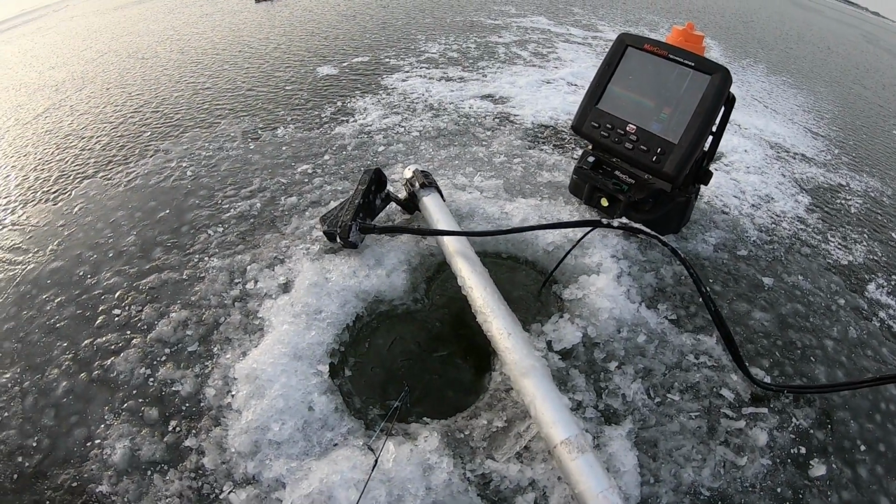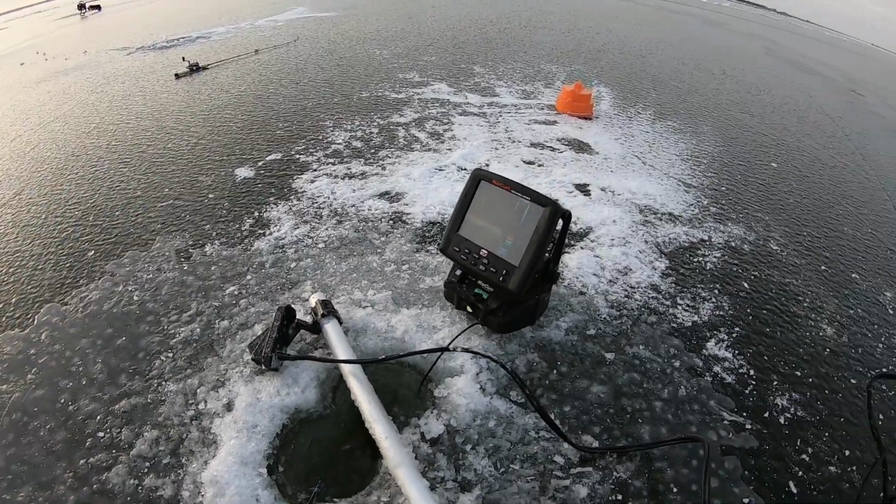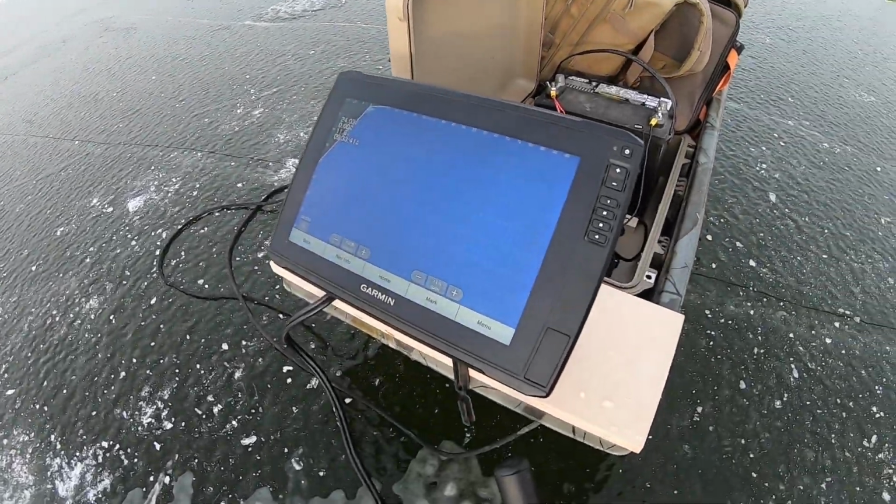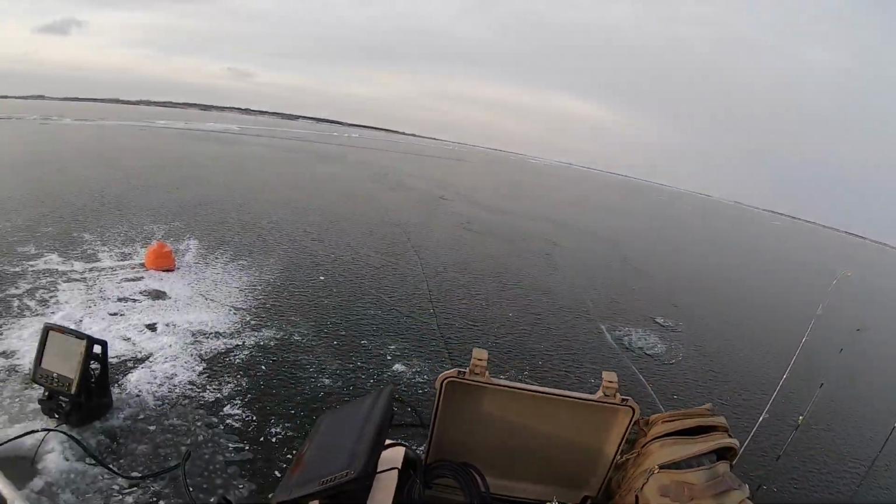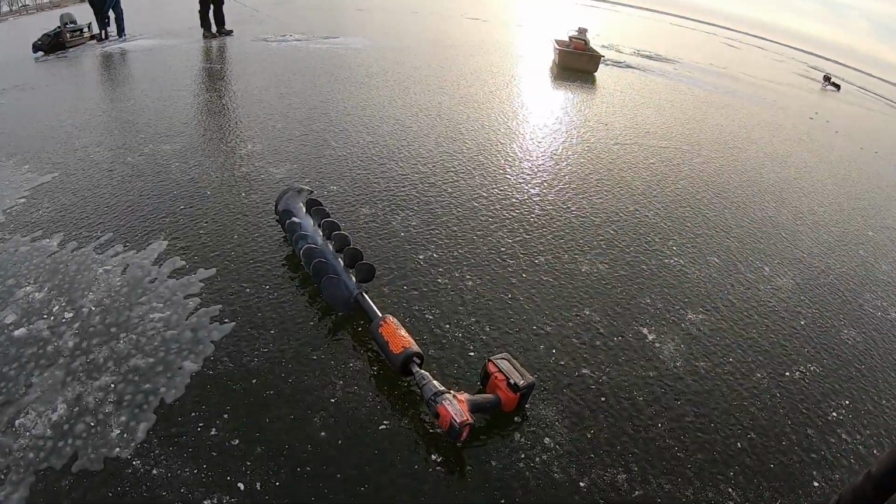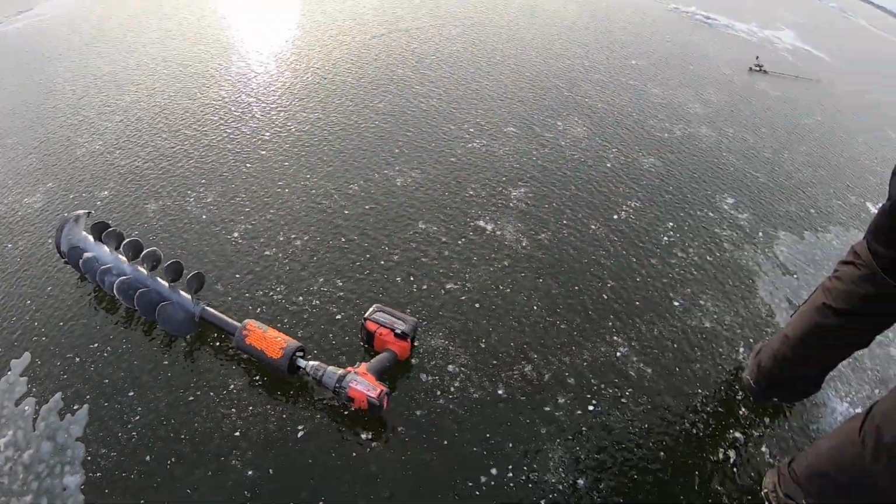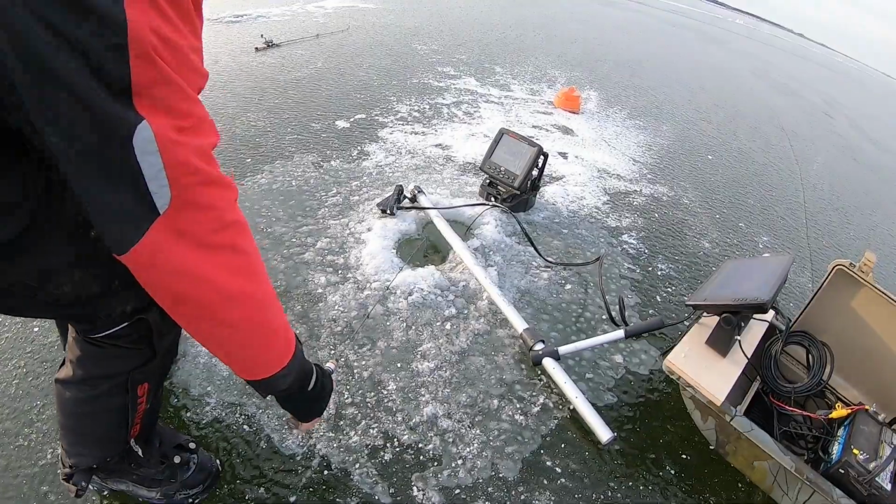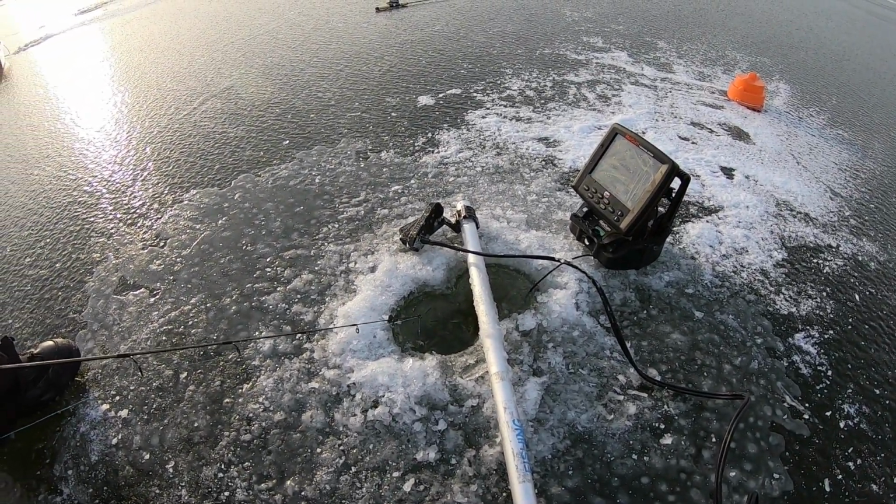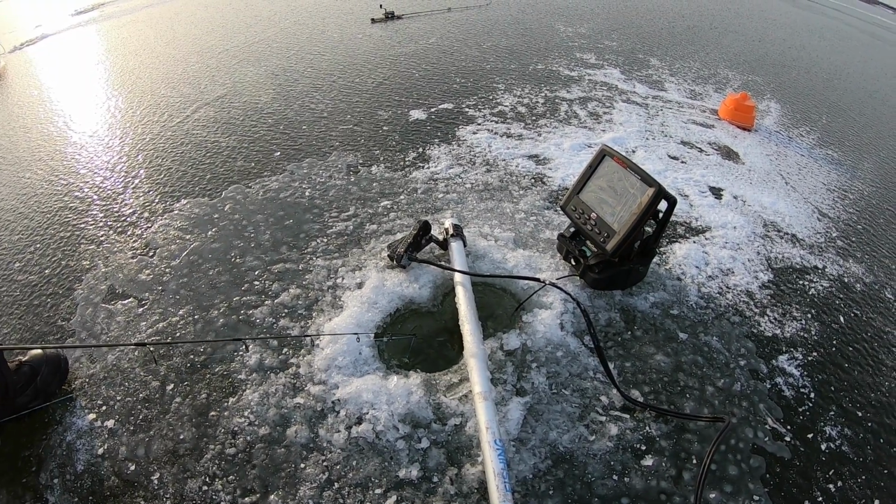So there's his live scope transducer. Live scope on his sled. Pretty sweet setup. You're running a full-size battery too, cheater. Yeah. K-drill. We got a fish looking right here. Here we go. He left it. He came in and looked at it. You see in the history?